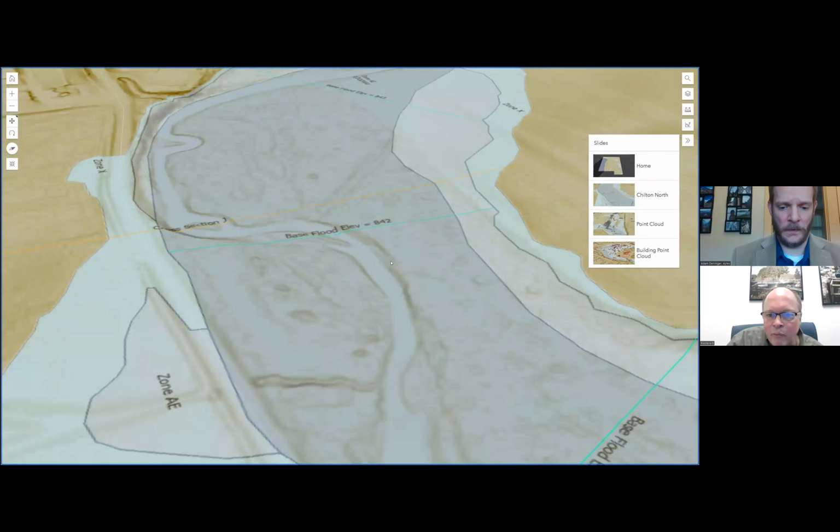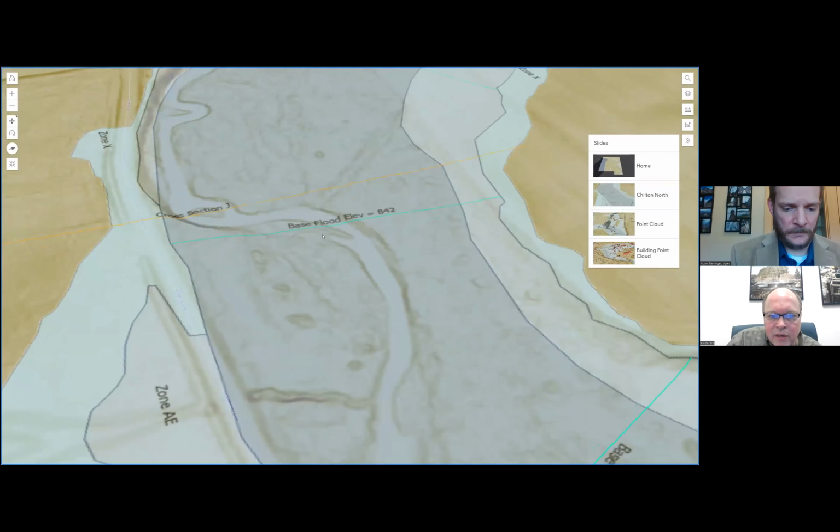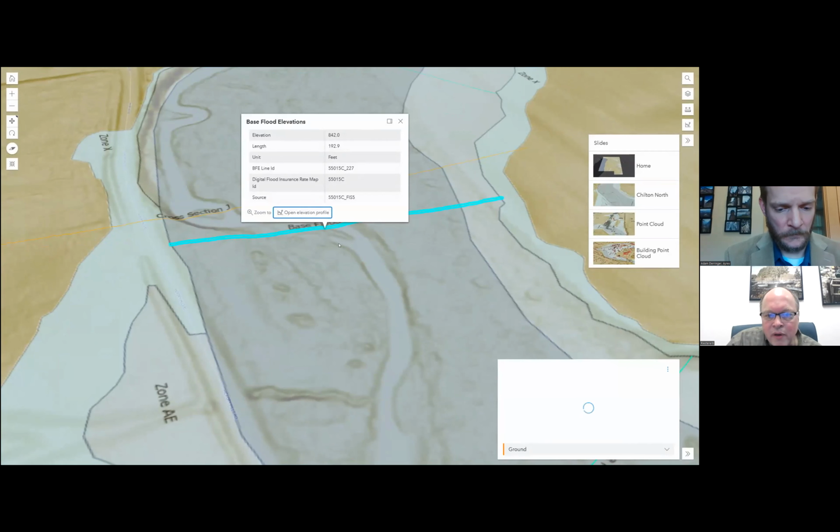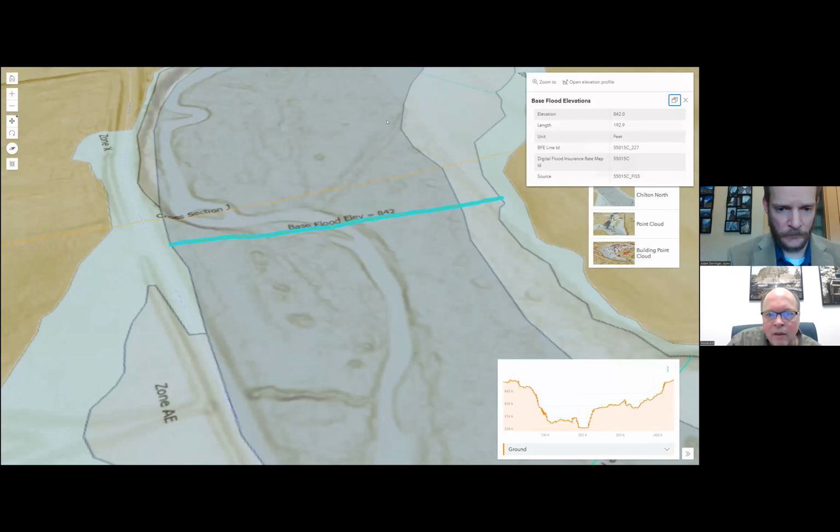And now what we can do here is grab this line, this base flood elevation of 842, and use this elevation profile tool. As I'm going along here, we can see how that flood elevation compares to the elevations in the floodplain.